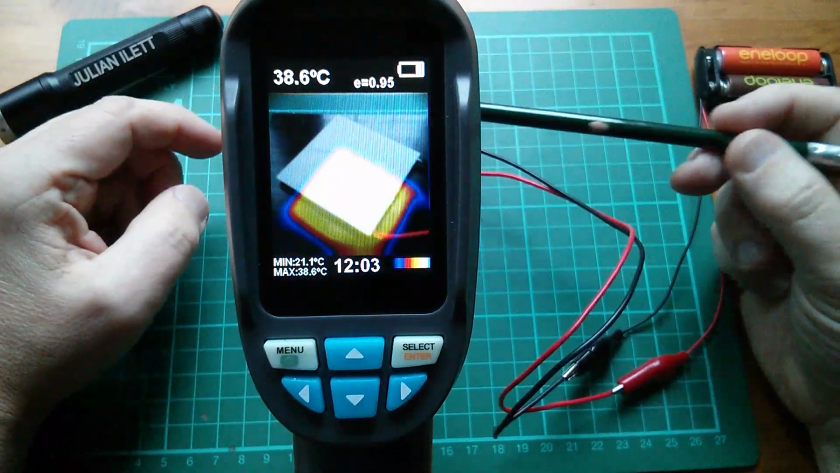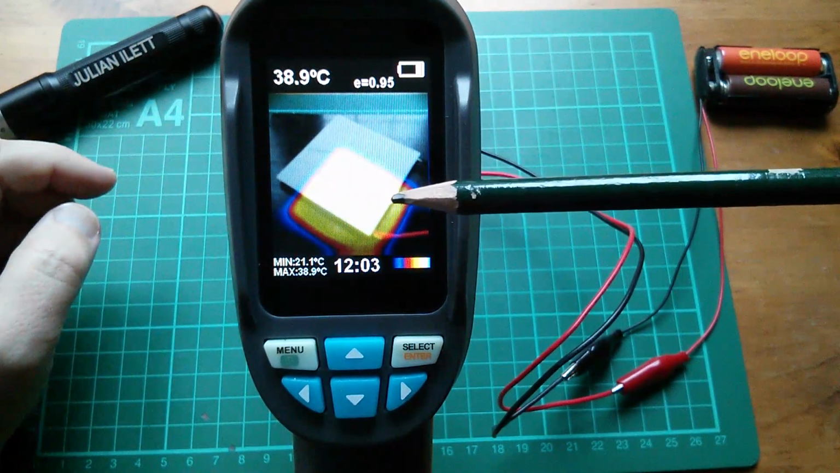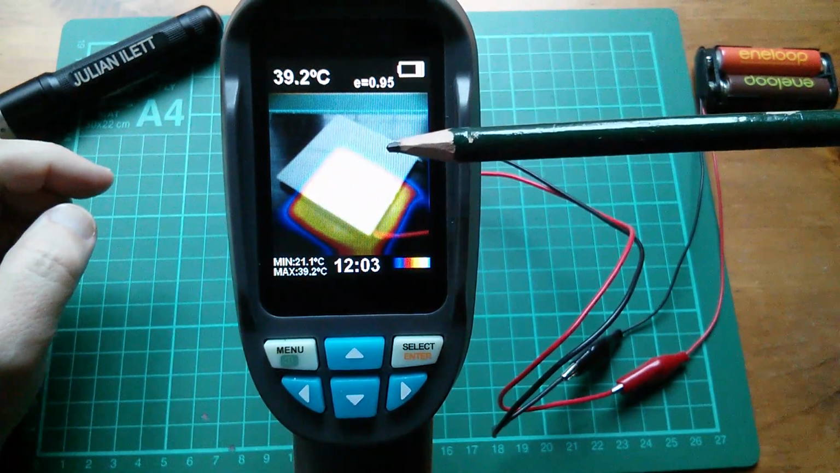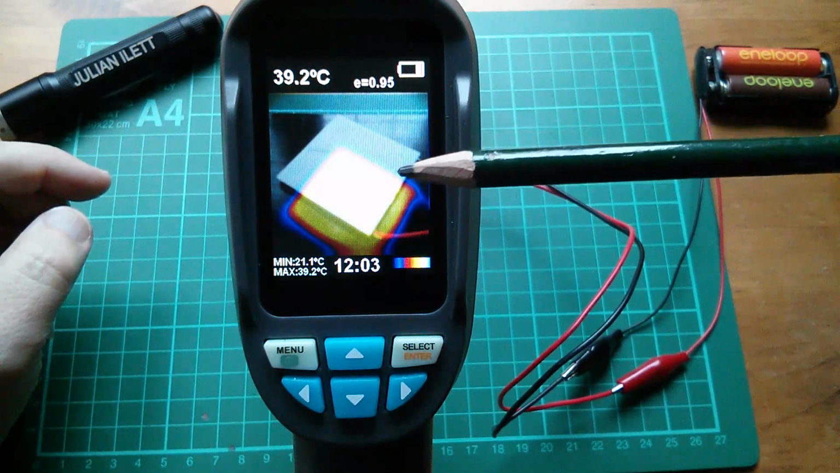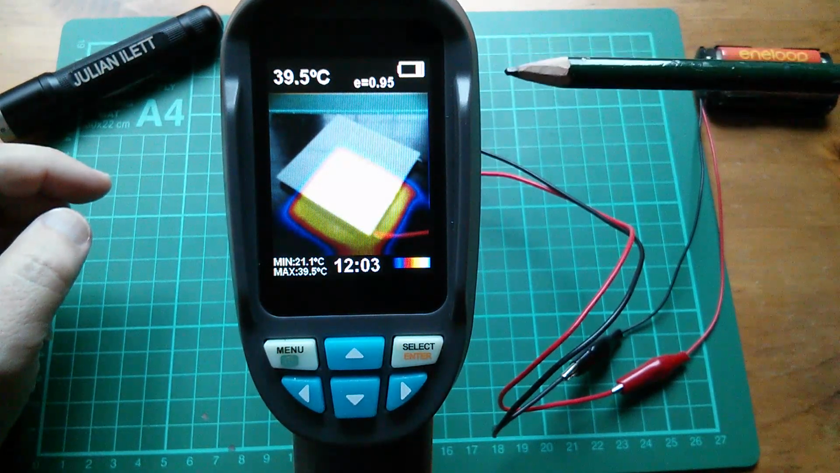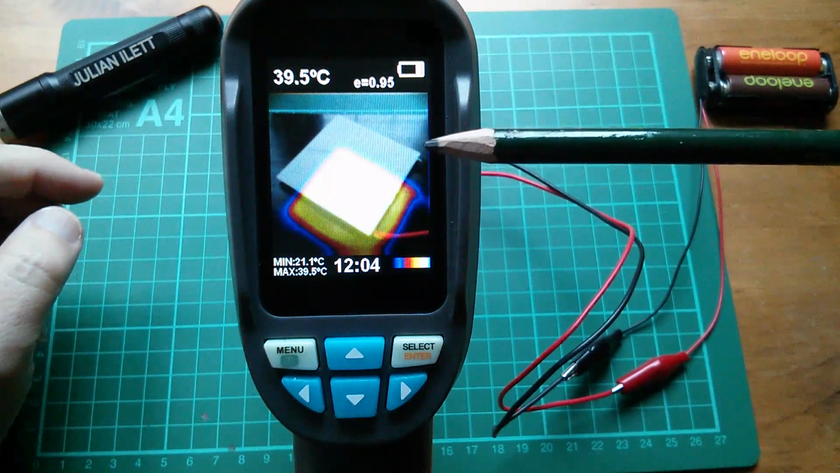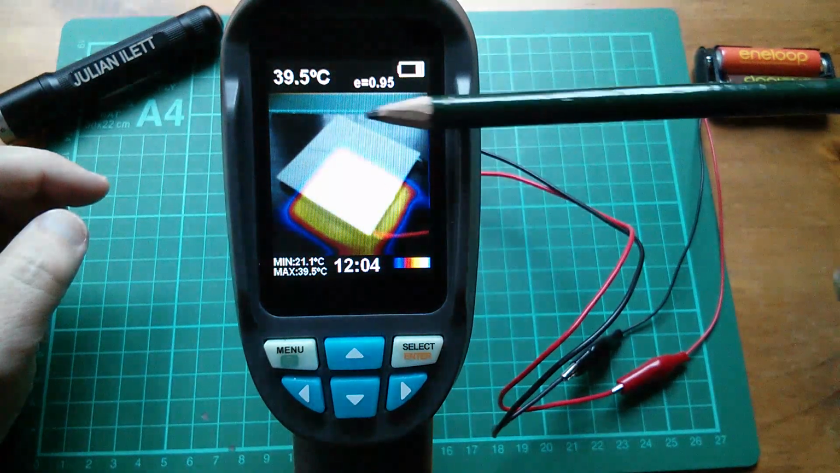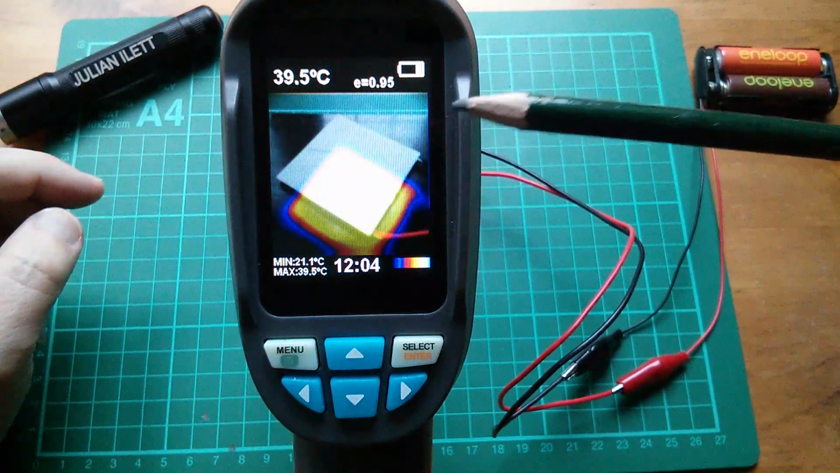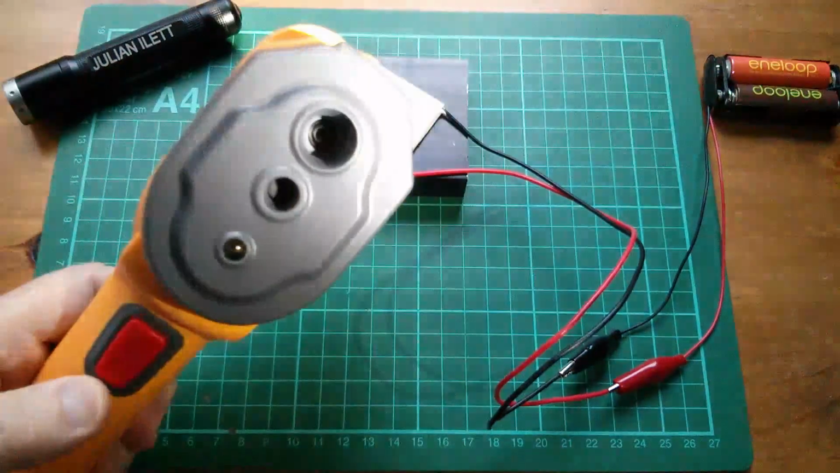Now you may have noticed something here already. There is a misalignment of the thermal map with the optical map, and that's just a parallax error. That's not a fault with the thermal imaging camera. That's the fact that the thermal imager is at the top and the camera's a bit further down. So you just have to get used to the fact that the thermal map may not sit exactly in line with the visual map because of that parallax. Let's have a quick look at the front of the camera.